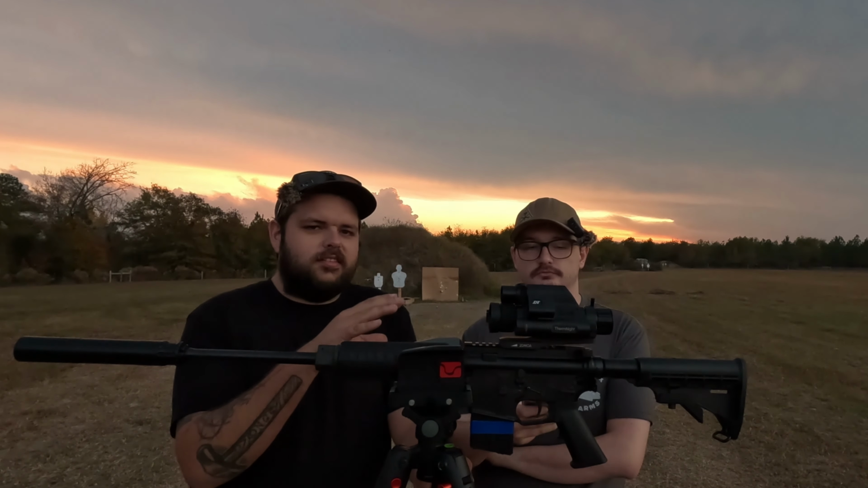Like I said, this is the highest end version, so this is a 640 pixel sensor for the thermal, and the digital day and night is like a 1080p sensor. But the biggest thing about the Thermite series is the price of them, because for everything that you get in them, they are very well priced.